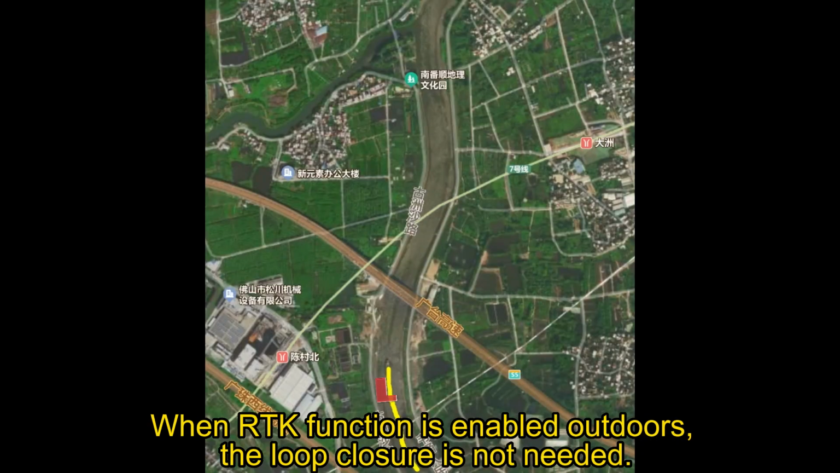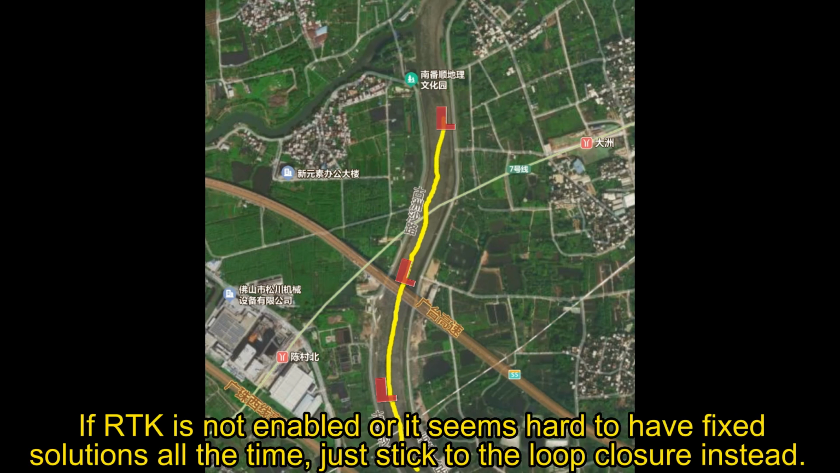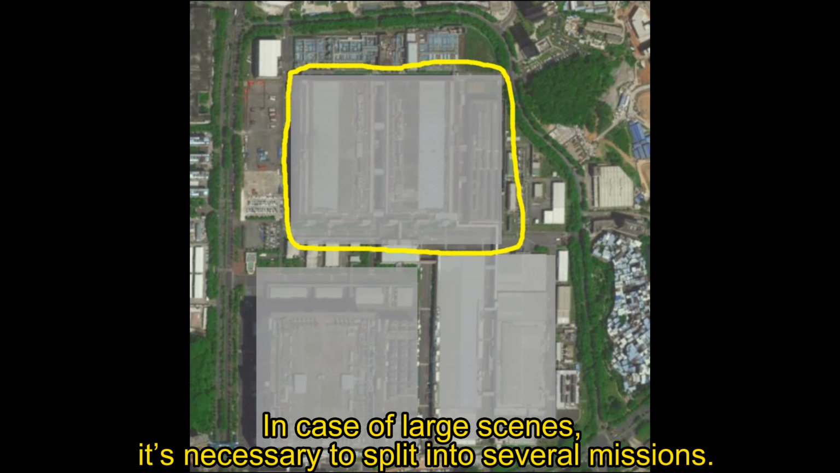When the RTK function is enabled outdoors, loop closure is not needed. Certain control points would help much to improve the output accuracy. If RTK is not enabled or it seems hard to have fixed solutions all the time, just stick to loop closure instead. In case of large scenes, it's necessary to split into several missions.